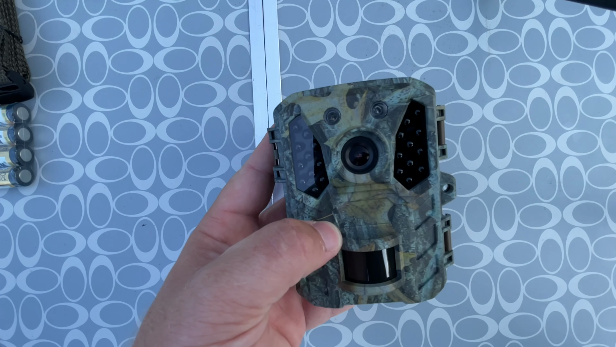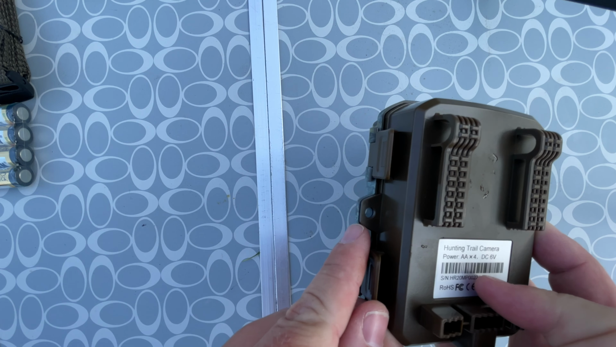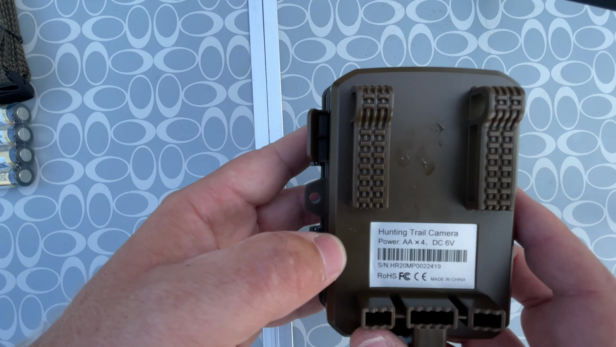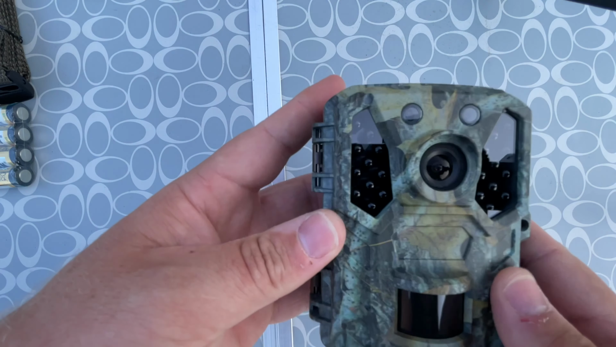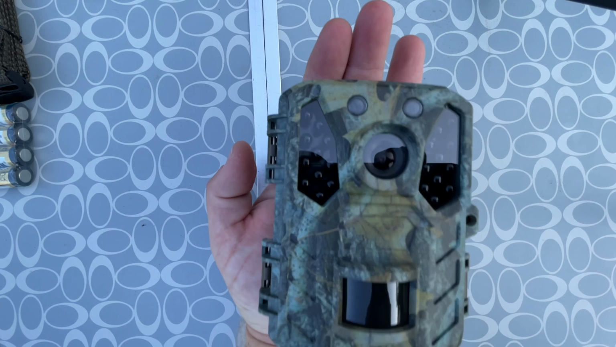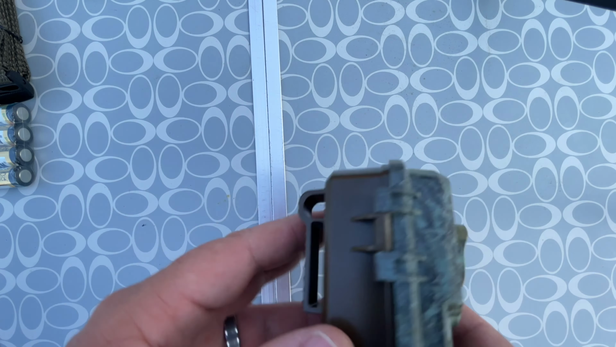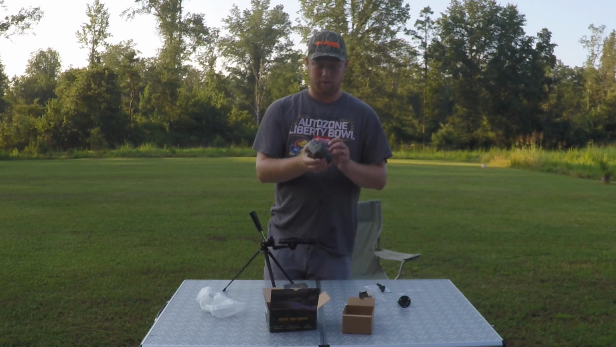One thing I really did like about this camera from looking online is that it actually has a spot that you can place a lock. So if you're using it on public land, you can actually lock this camera to a cable of some sort for some little bit of added security. Just a little bit of information on the back. It feels pretty well made. It's kind of plasticky, but it's not terrible. It's pretty much the size of my hand, a little bit smaller actually. So it's a nice compact camera. I'm excited to get it on a tree and see what kind of pictures I can get off of it.